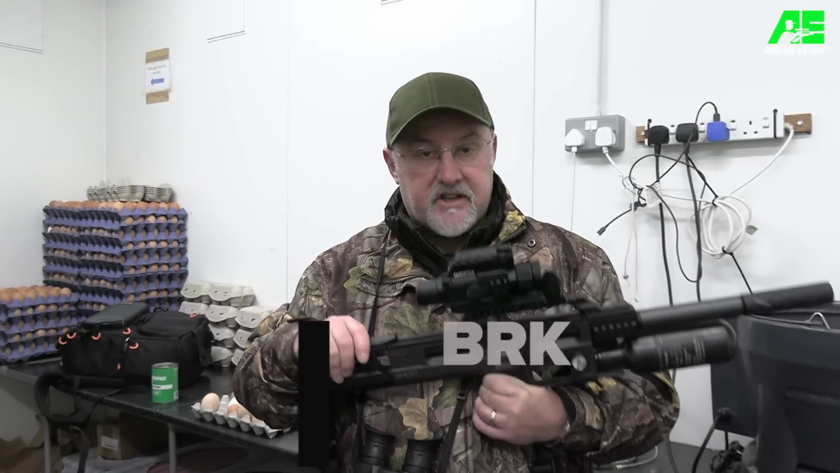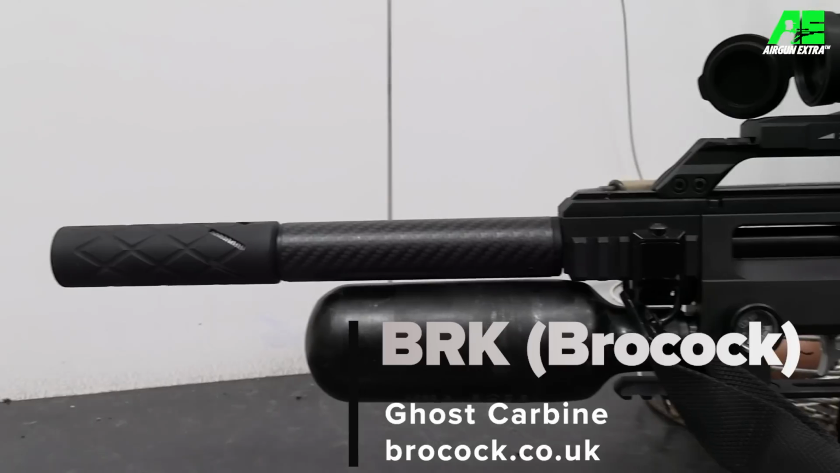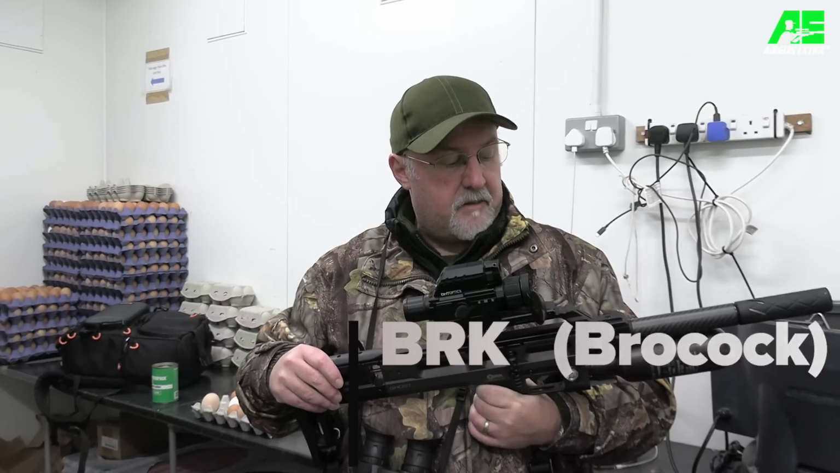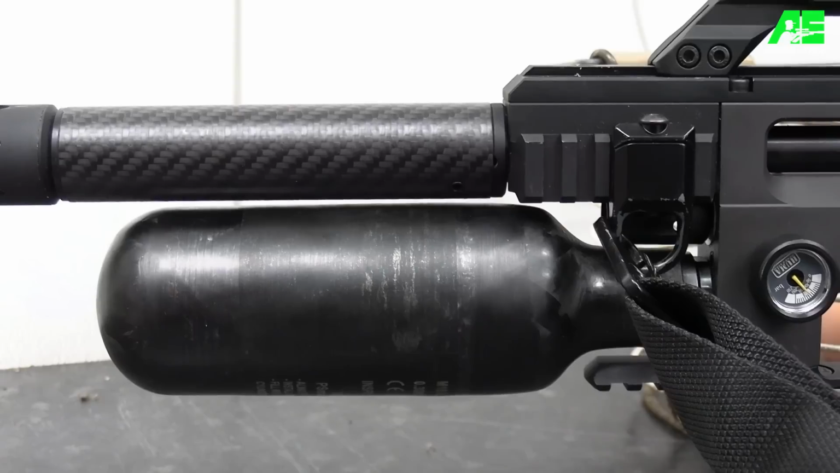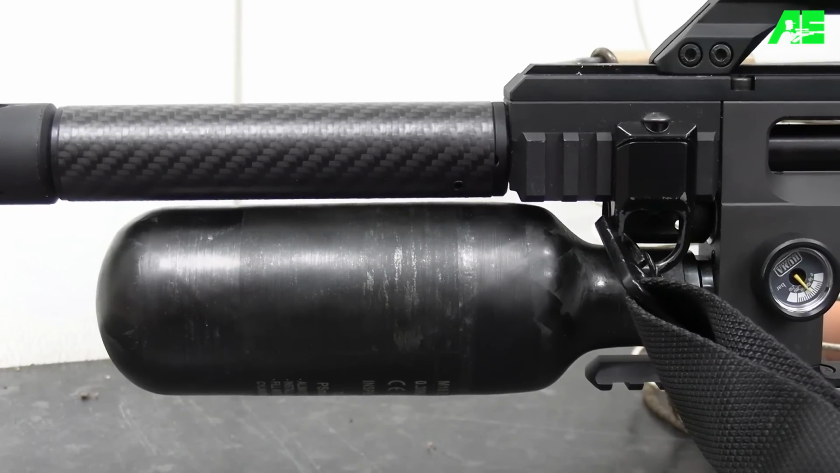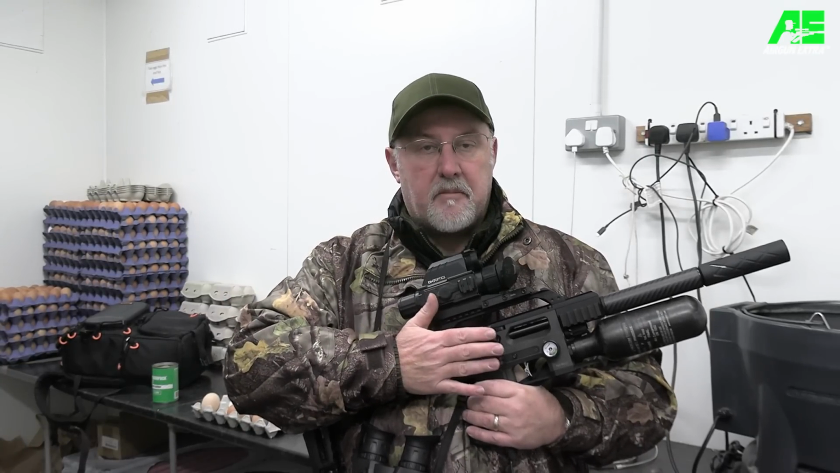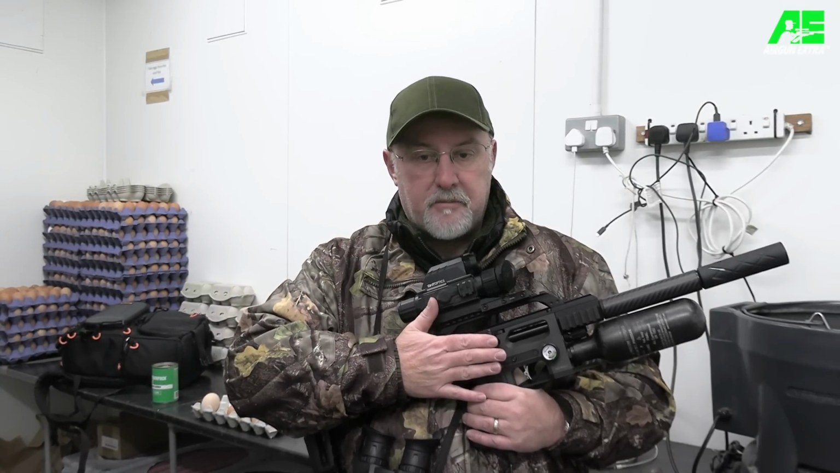The rifle is a BRK Ghost. This is the carbine model, which is the most compact of the models. It has a smaller bottle than the other rifles in the range, but you still get plenty of shots out of this. It runs an 11-shot magazine, and this is a .22, 12 foot-pound rifle.